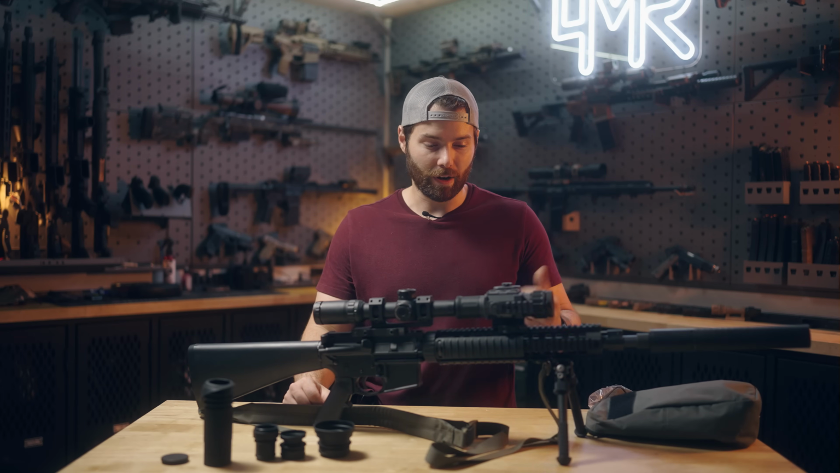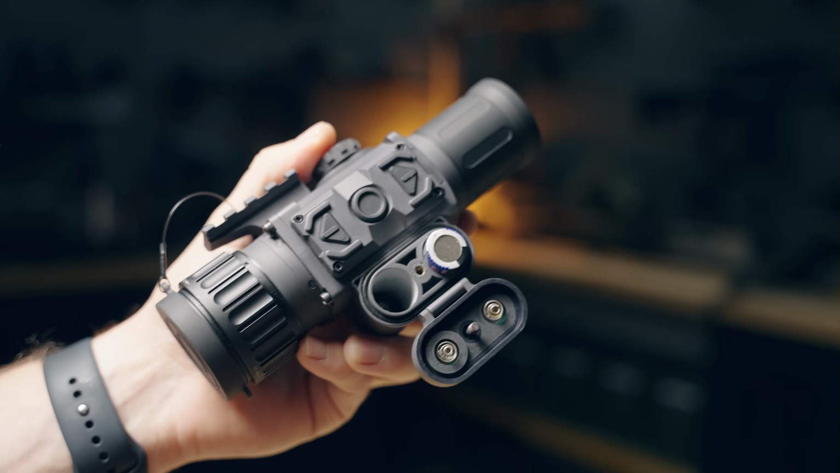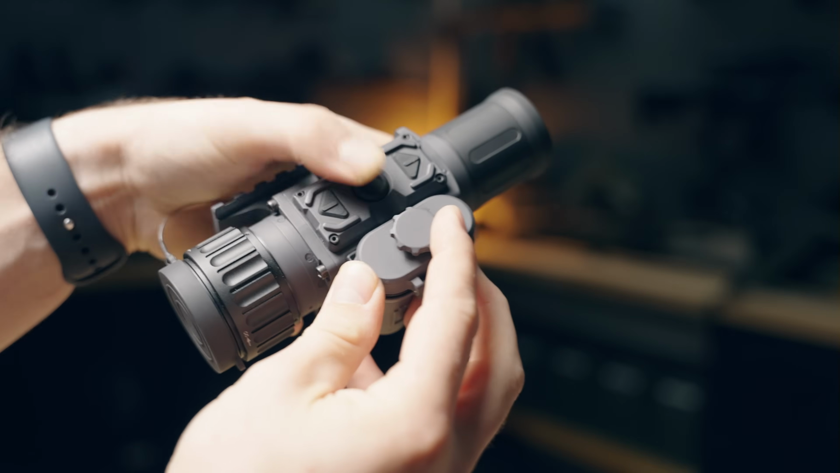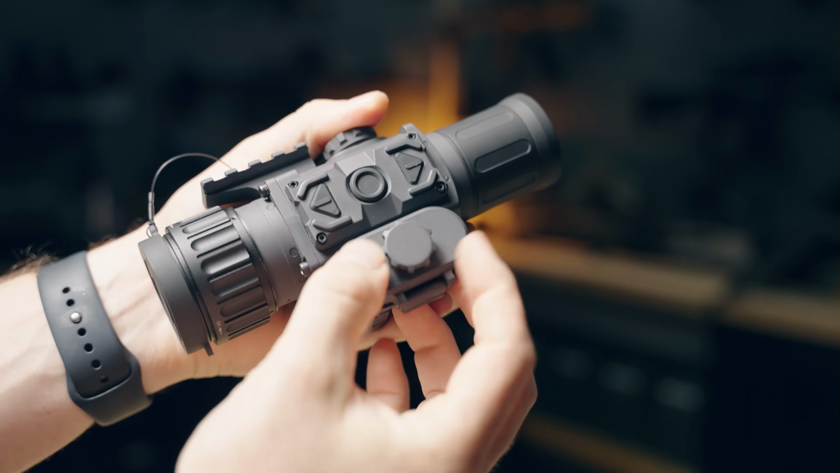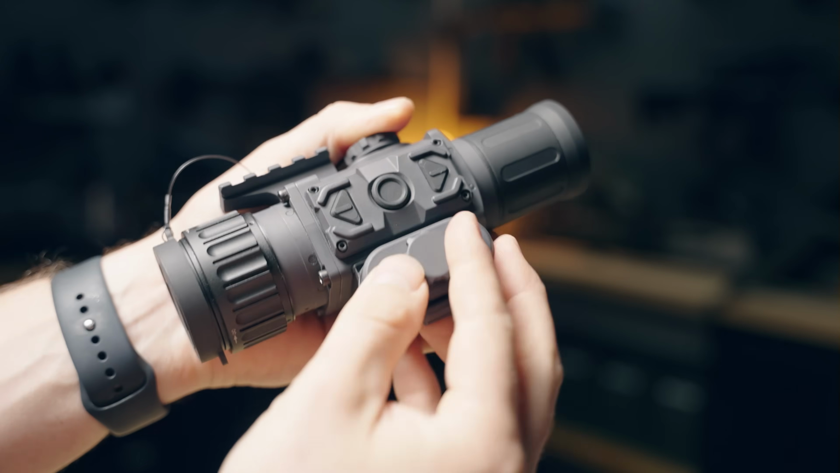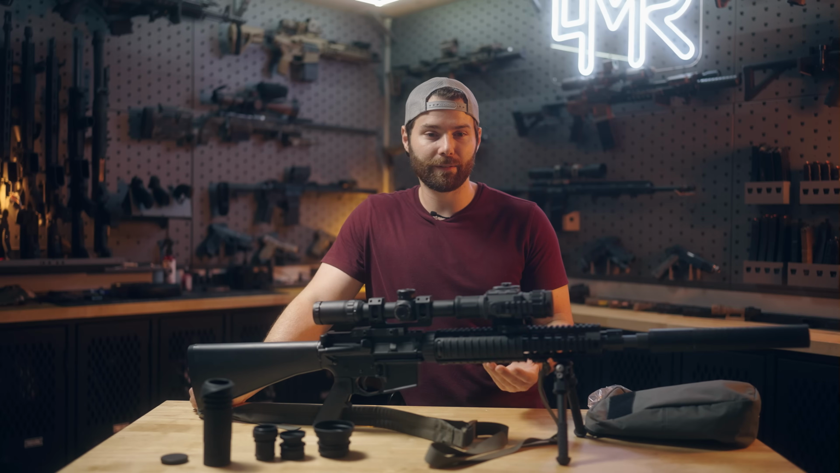So happy to report on that. Battery life is actually really solid. I don't love that it's two CR123s because they are a little bit more pricey and that tab really does kind of add up over time. That being said, they advertise 4 hours of battery life, and I think that's probably a conservative estimate.